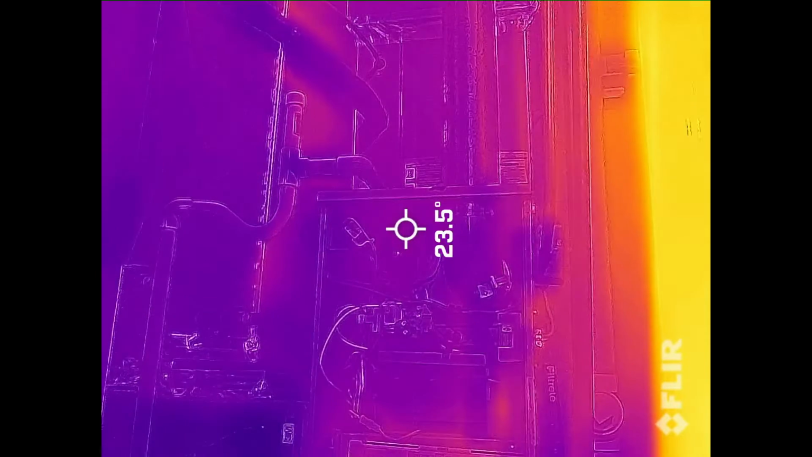Alright, so here's a video of my Bryant Legacy gas furnace starting up with a Flir camera. You can see the thermal with the thermal camera. You can see the burners kicking on. It's really hot. That thing on the side, the glowing thing, is